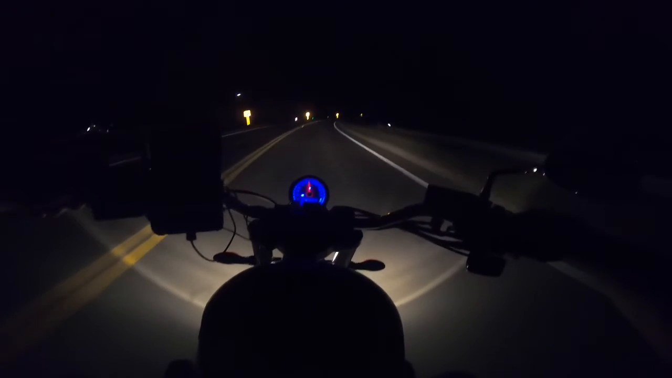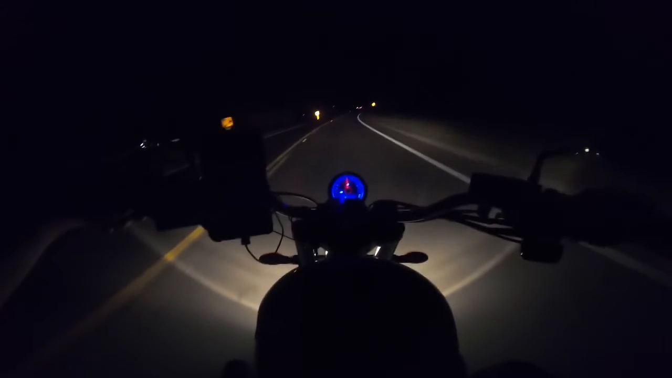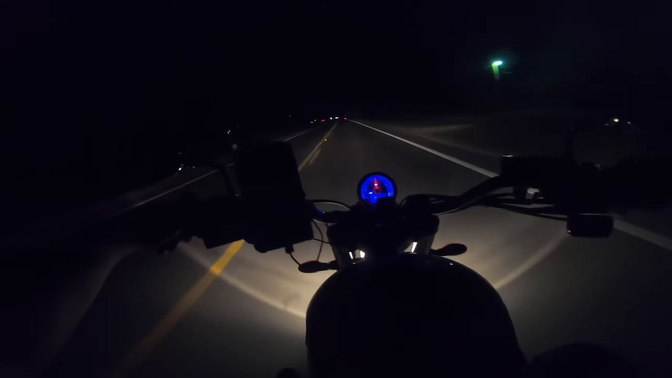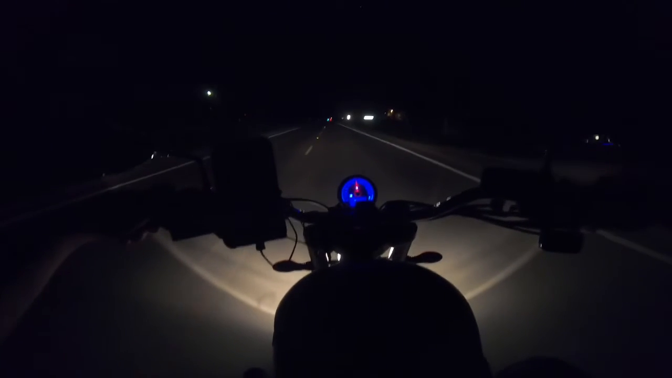So just another pro tip. I've been riding tonight a lot. I used to work third shift and ride to work a whole lot back in those days, and I learned to ride within the beam of the headlight. Just keep that in mind if you're a nighttime rider, or you're planning on riding at night.